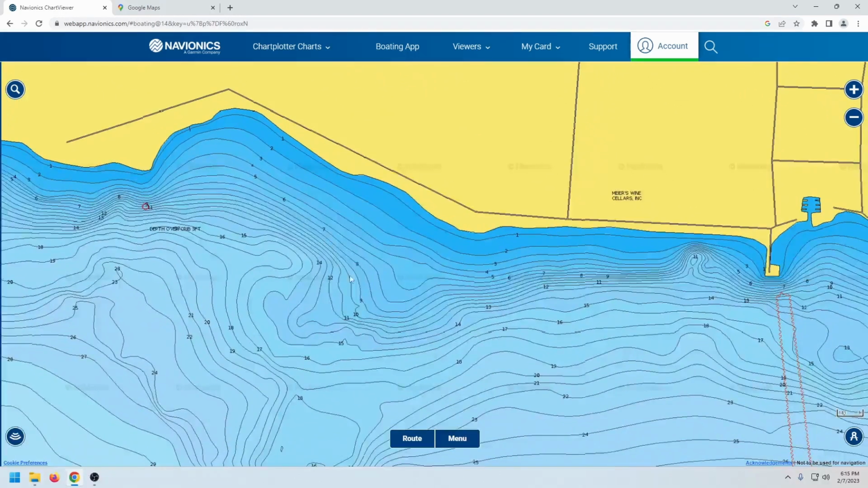Moving over, there's a real nice underwater point here. This is no secret. Don't be surprised if you pull up on there one June morning and there's a boat or a charter boat sitting on it. Everybody knows about it, for good reason. It holds fish.